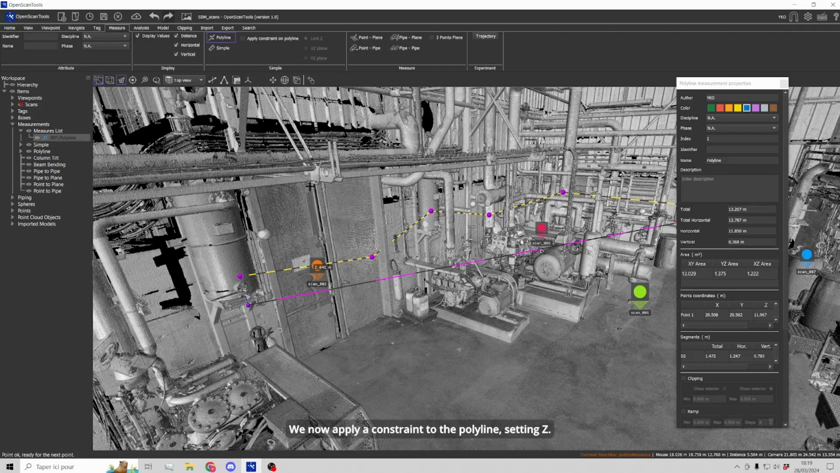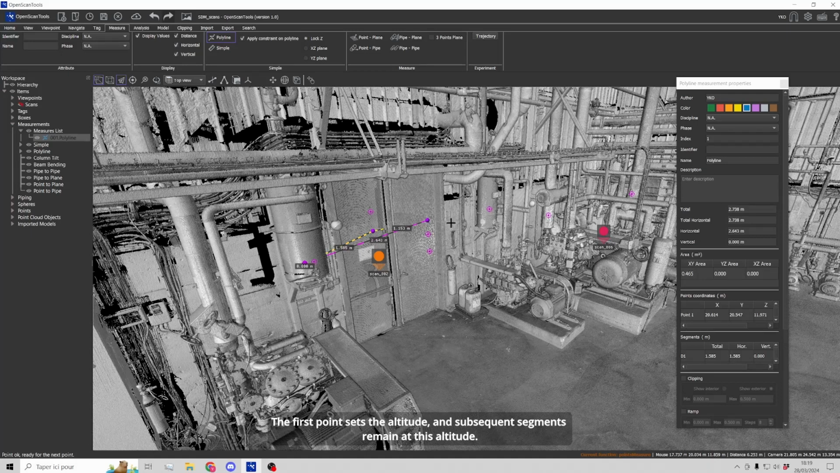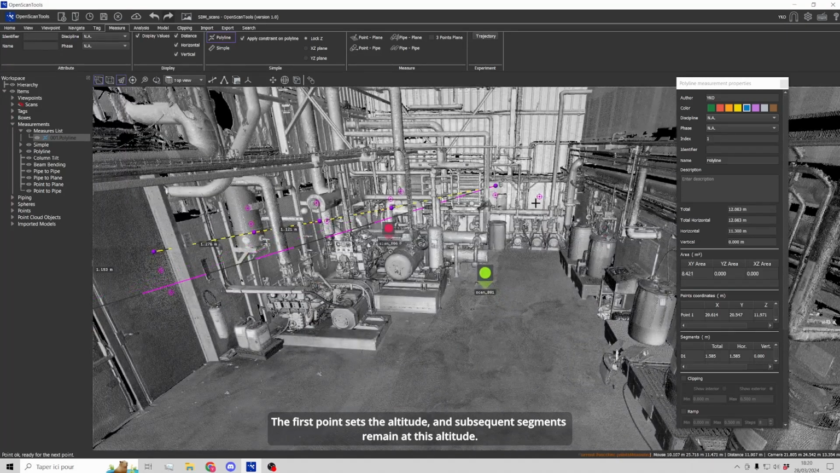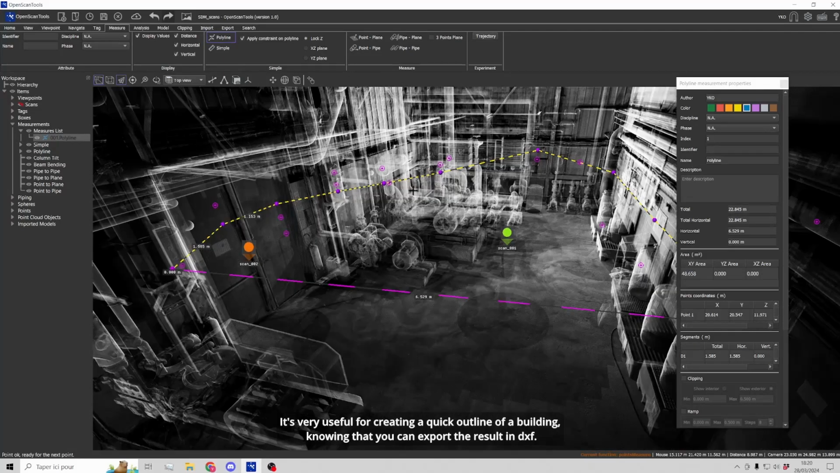We now apply a constraint to the polyline, setting Z. The first point sets the altitude and subsequent segments remain at this altitude. It's very useful for creating a quick outline of a building, knowing that you can export the result in DXF.